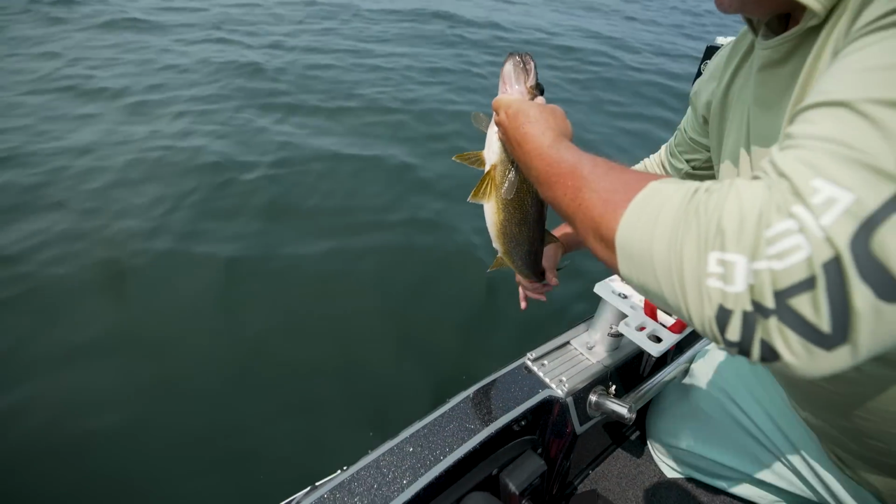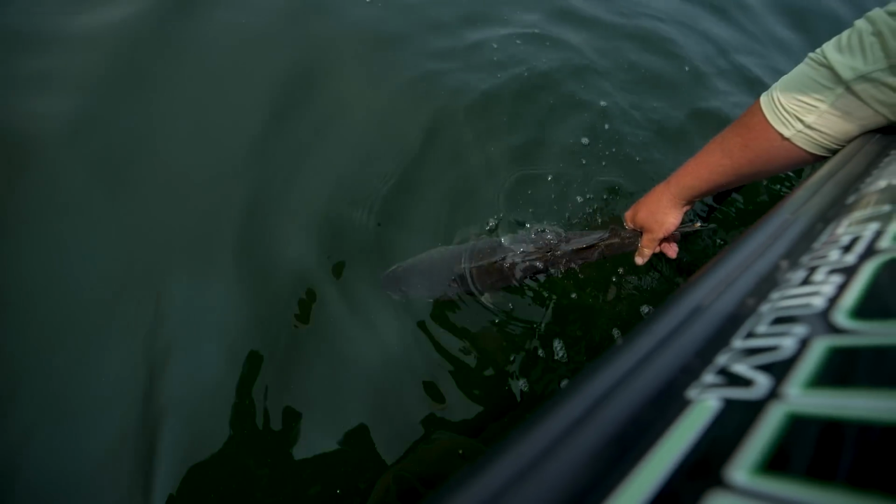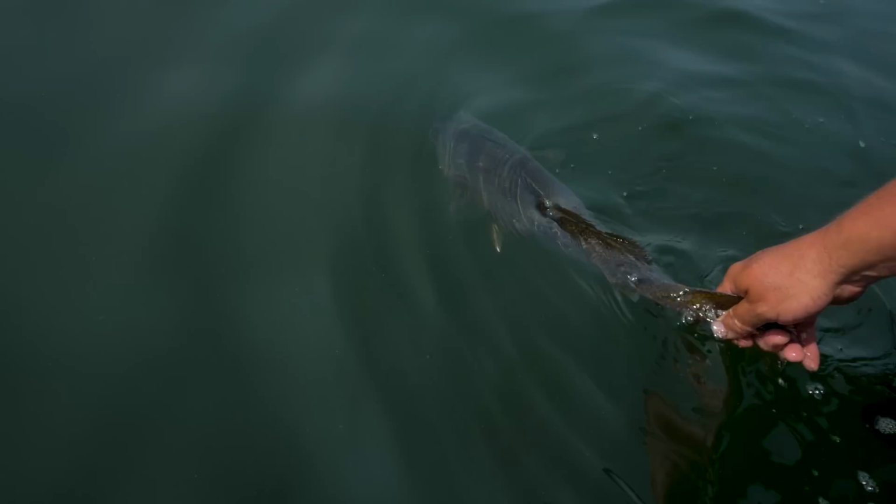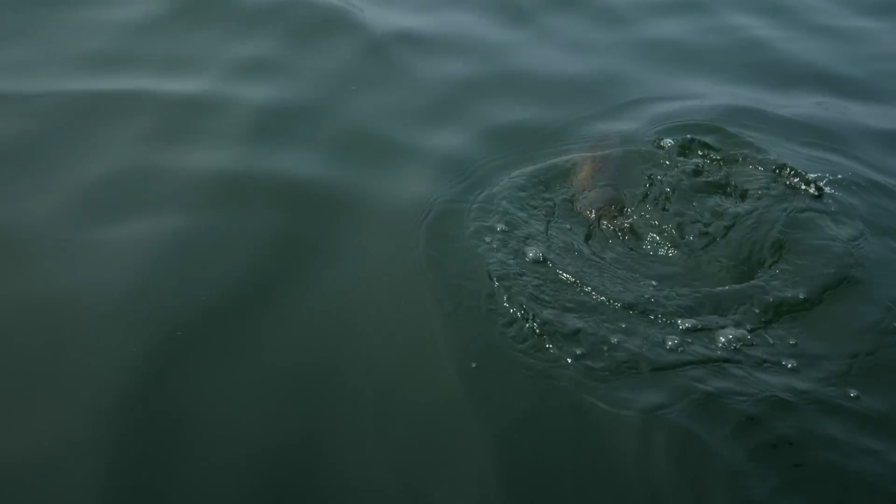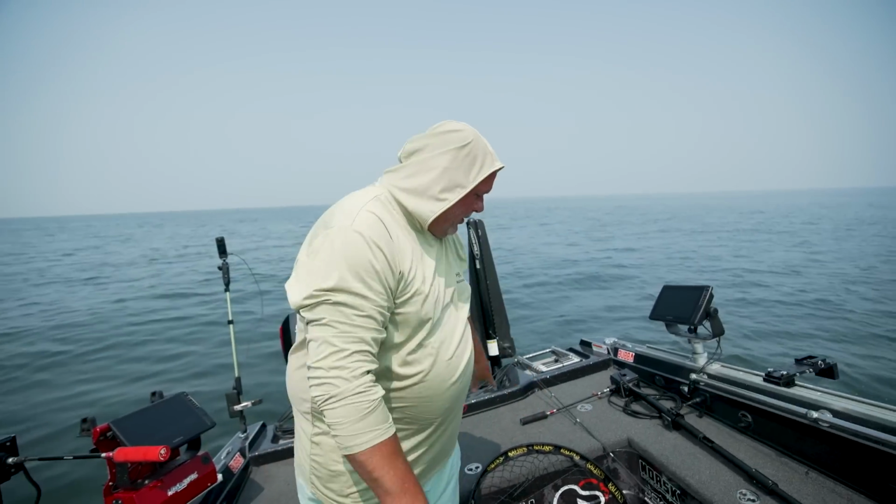Right here's the most important part. We'll make sure we get it back. Give it that extra 15, 20, 30 seconds. Let them go good. Look at how clean that water is. Ready? Here he goes. Water's so clear. There it goes. Beautiful. Nice. Never gets old.